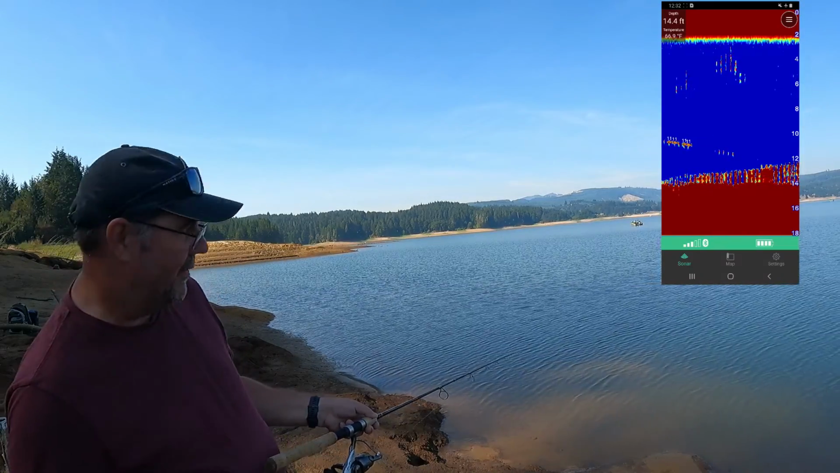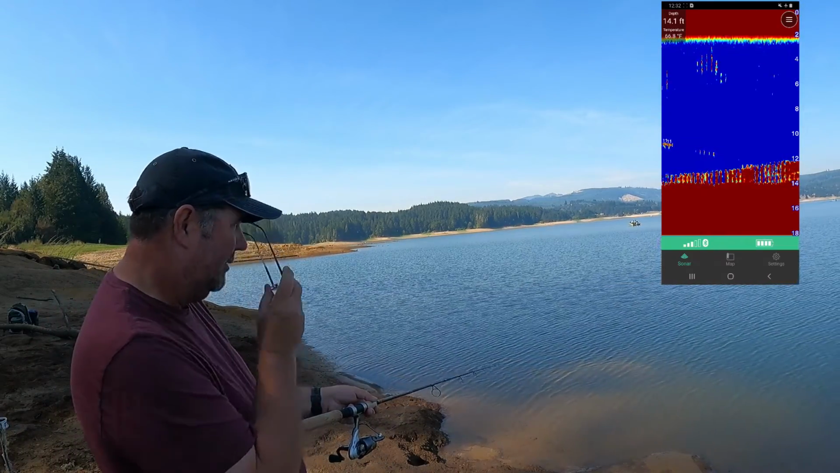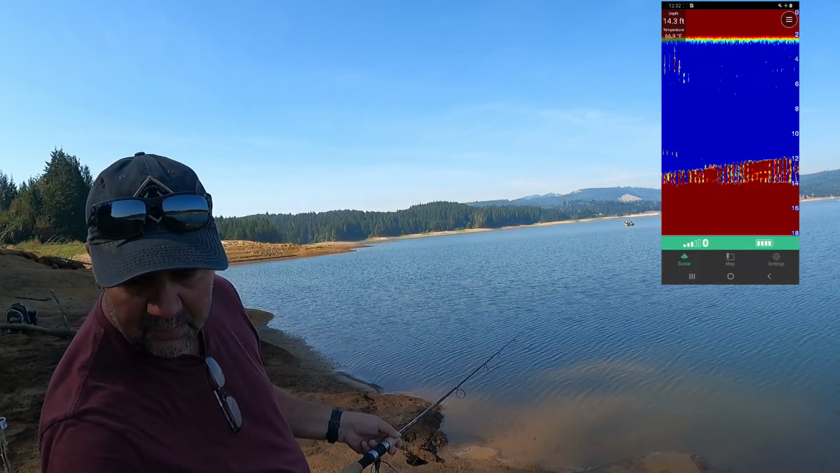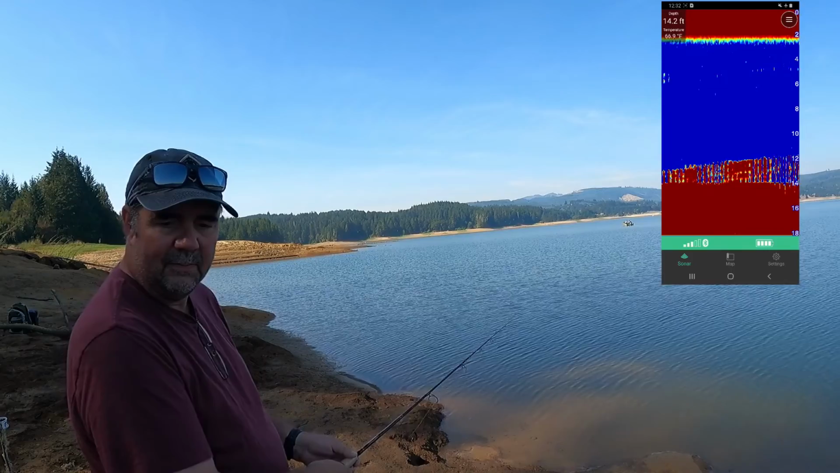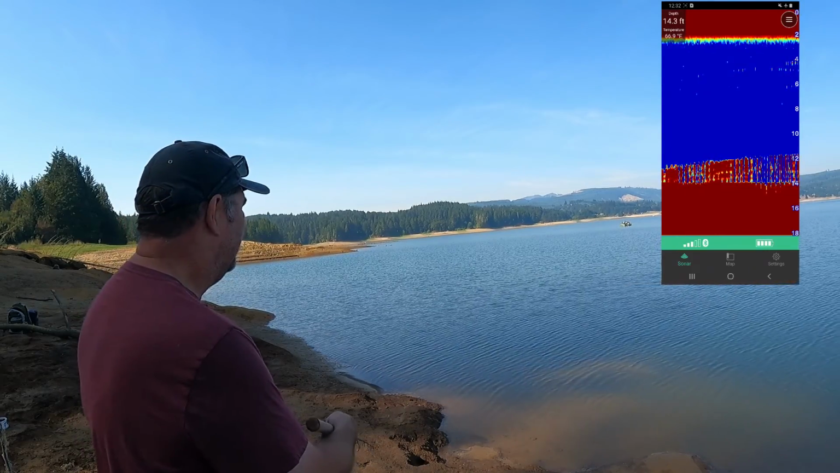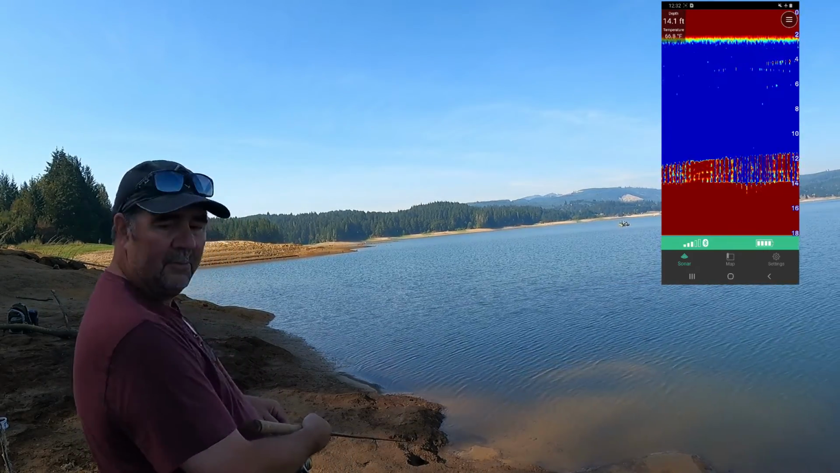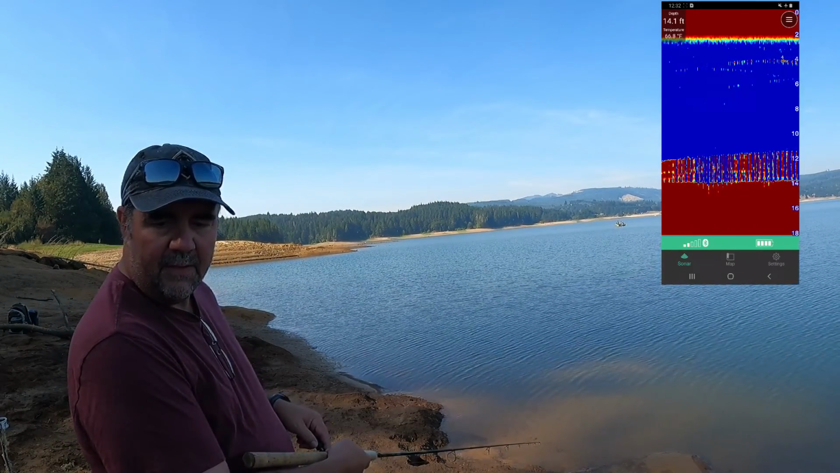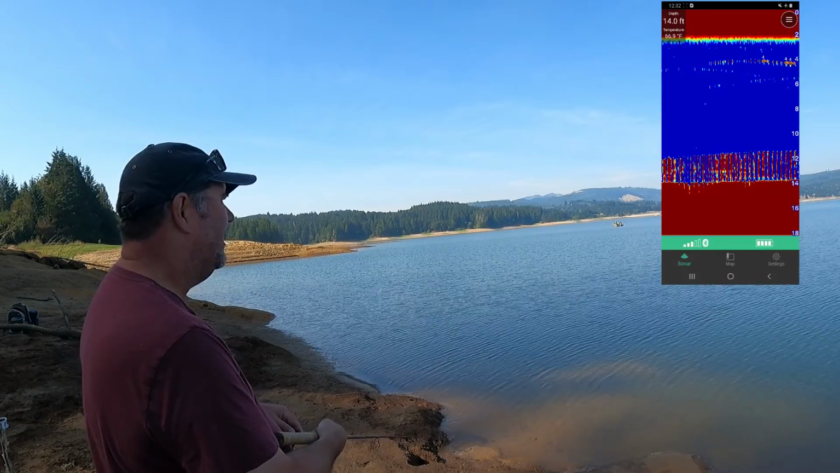Yeah, it's not showing anything over here now. And it's in 13 feet of water. Oh, but it's showing a bunch of stuff down there. Around 7, about mid-depth.